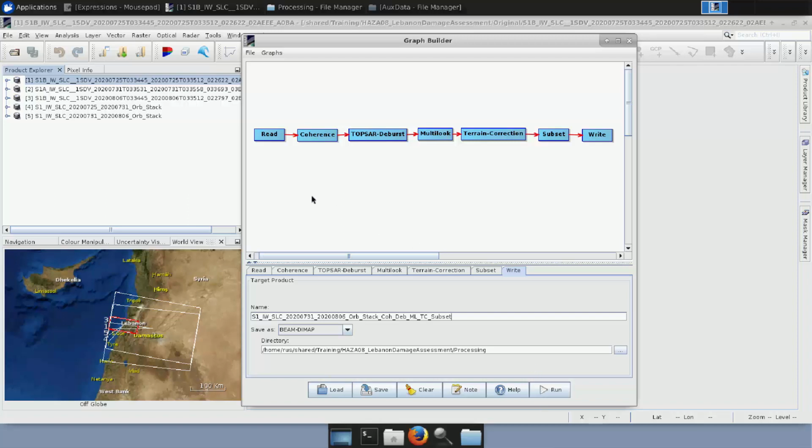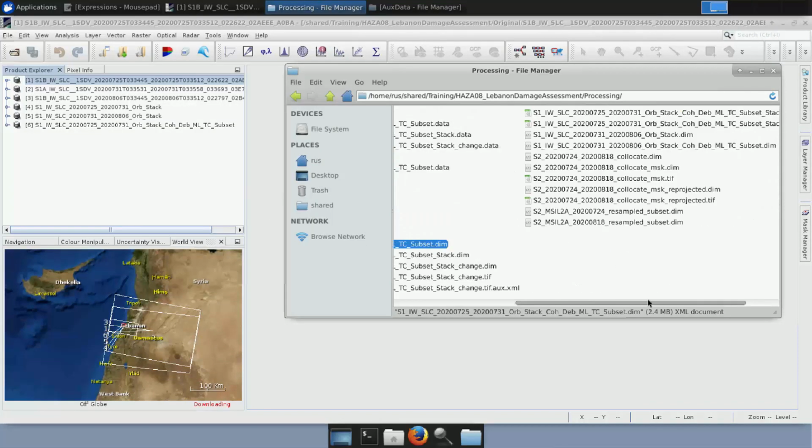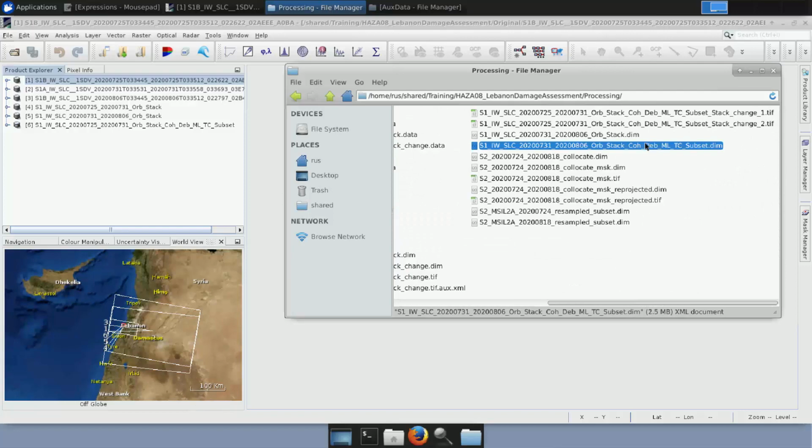In both cases, the products will appear on the left on the Product Explorer. So I'm closing again the Graph Builder, and I'm opening here the results of these two. The first one and the second one.